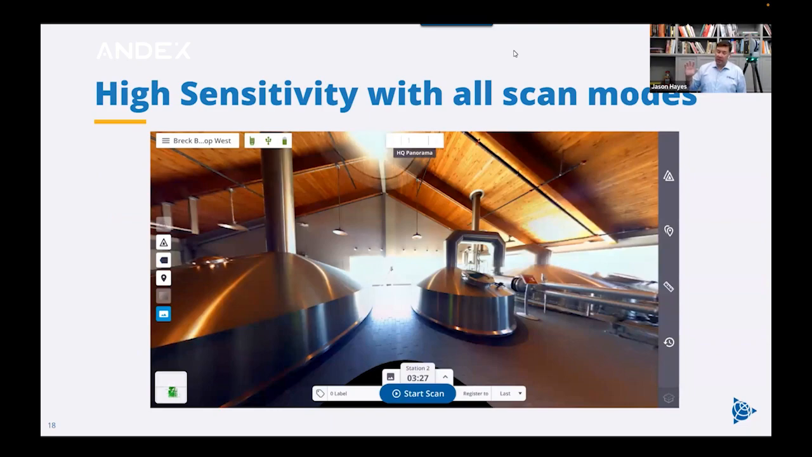Now, when we talk about the sensitivity, that's the ability to pick up these dark or shiny surfaces that are notoriously difficult for 3D laser scanners. As a laser scanning professional, if you went into a building like this and you saw all of this polished stainless steel, you would probably immediately get a lot of anxiety about trying to capture this scene.